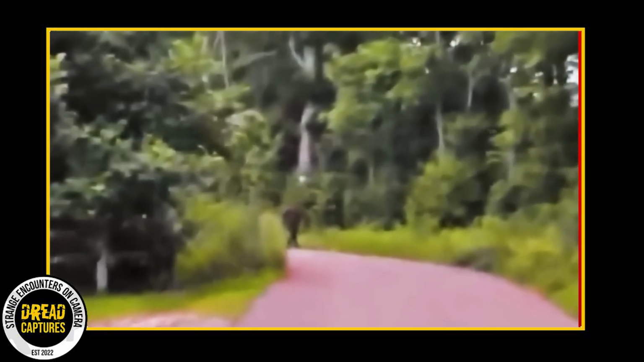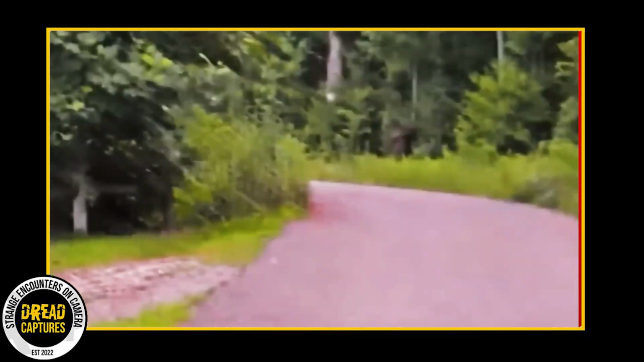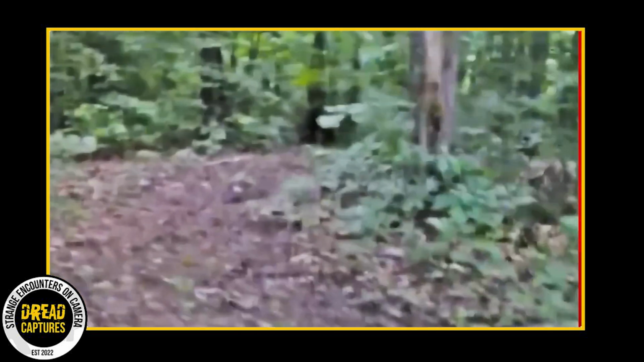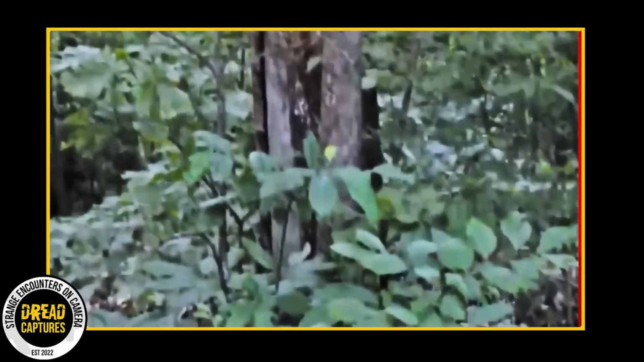But this dude, he's not running. Nope, he decides to follow this strange creature into the wilderness. You can see this creature's trying to lose him, darting through the underbrush, letting out these strange sounds. It's like it's giving a warning, like, alright buddy, back off. But this guy isn't listening.